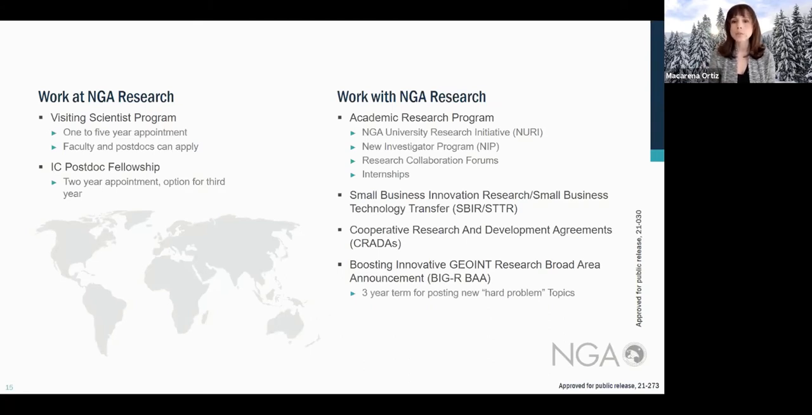And of course, we have the NURI, the NGA University Research Initiatives, that we put out calls for different research programs. So definitely be on the lookout for these. And with that, if Alexandra has anything to add, I'm done with my part.